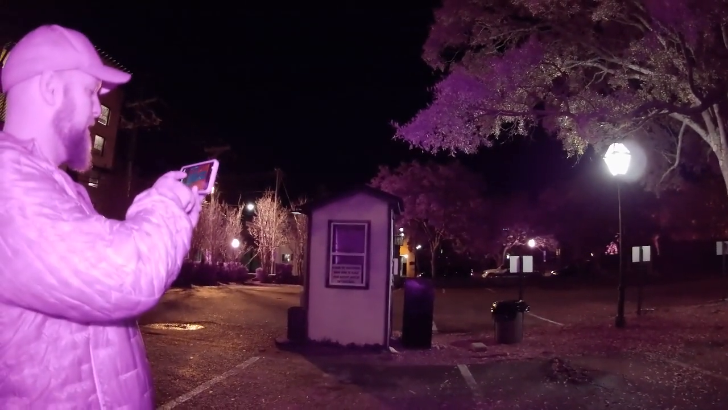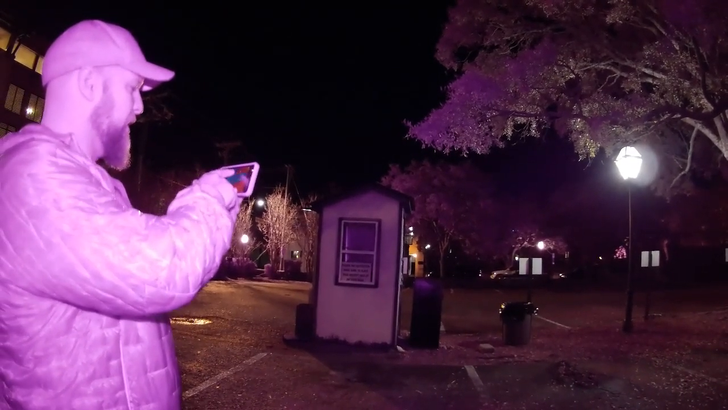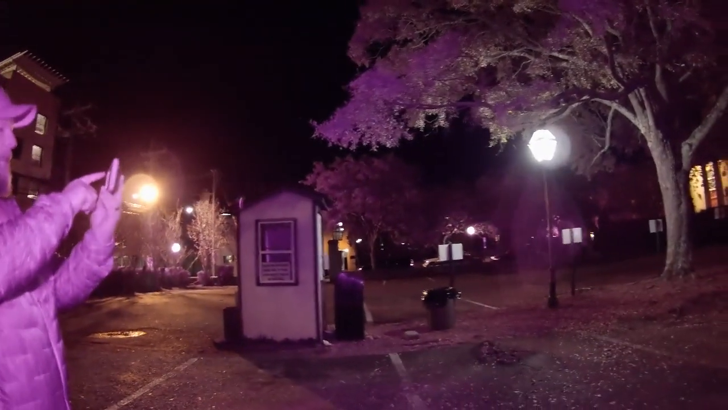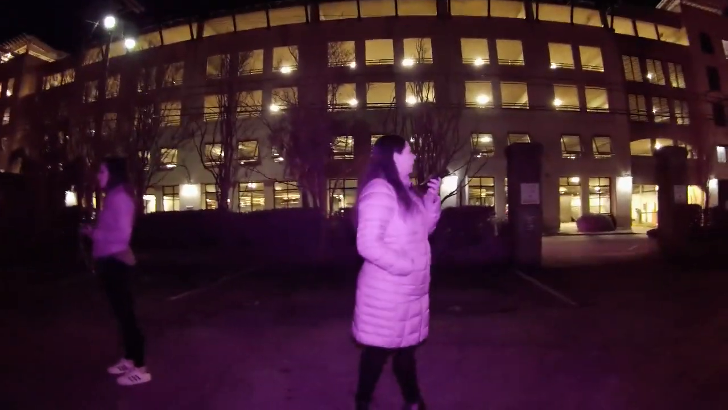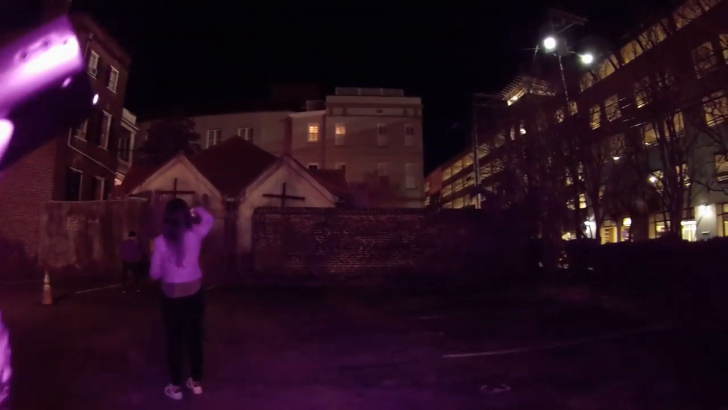See those little squares there? There's those two squares, and there was a bigger rectangle up in here that was just kind of floating a little bit. But I was trying to make it out.